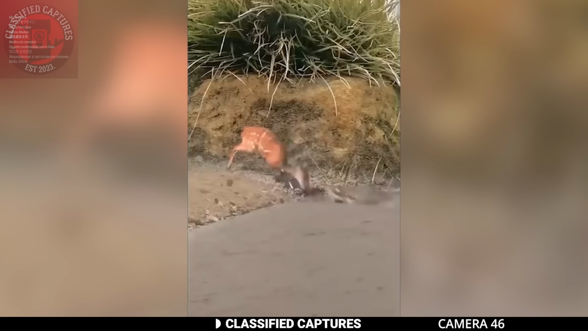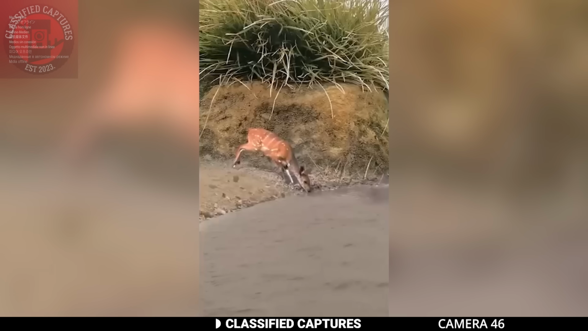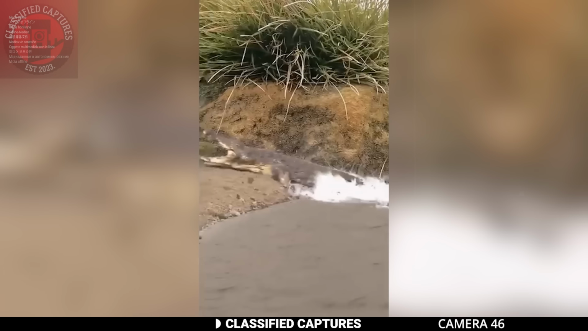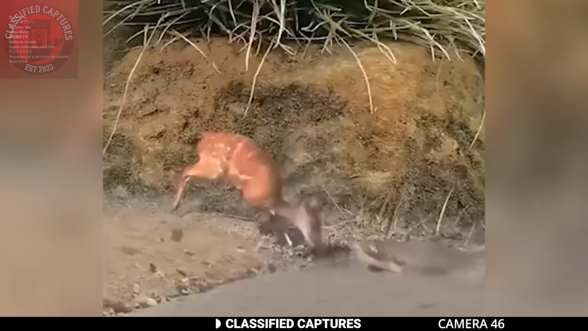It springs into action, defying gravity in a breathtaking leap, soaring to unimaginable heights. In that split second, the tables turn, and the croc's prize slips through its grasp. The doe's acrobatic evasion is nothing short of astonishing, a testament to the primal strength that flows through every sinew.